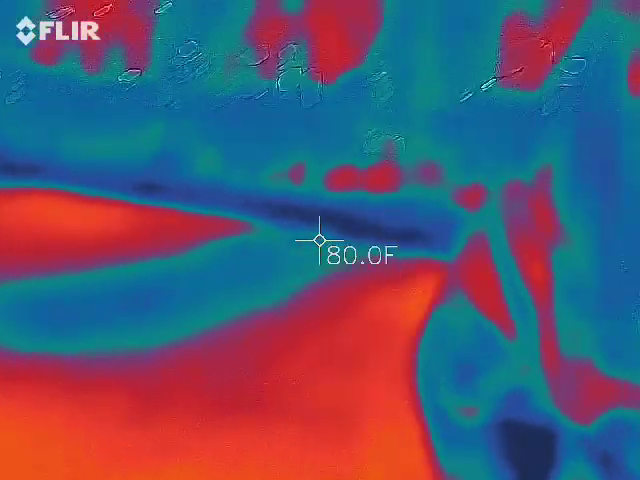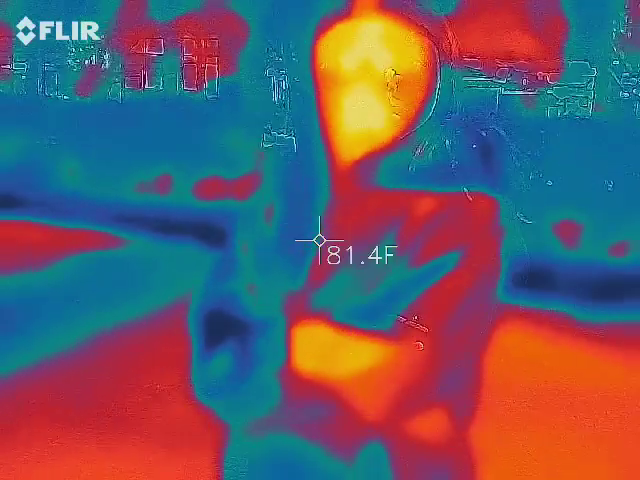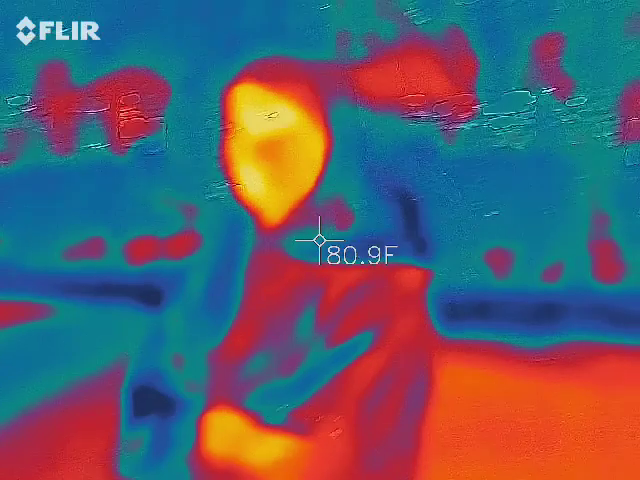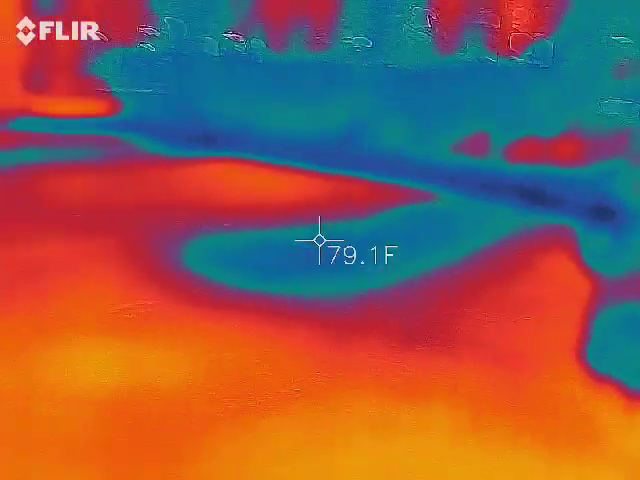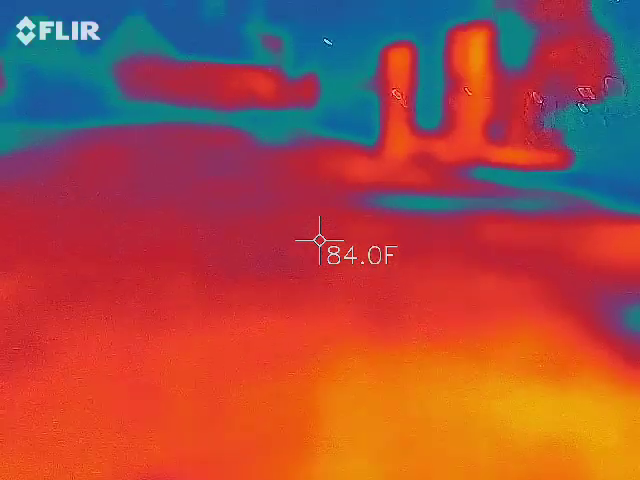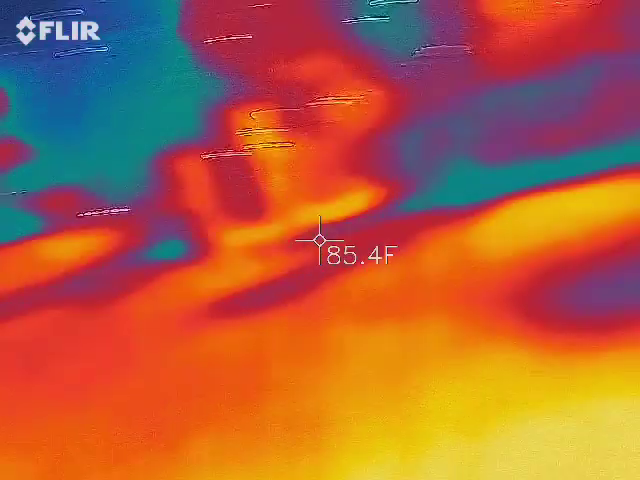I'm surprised. This is pretty steady right here, and I don't think I'm close enough to the street for that to be. Normally, when it's steady, I'm like, it's got to be something man-made. I want it to go erratic, like it was doing back there.